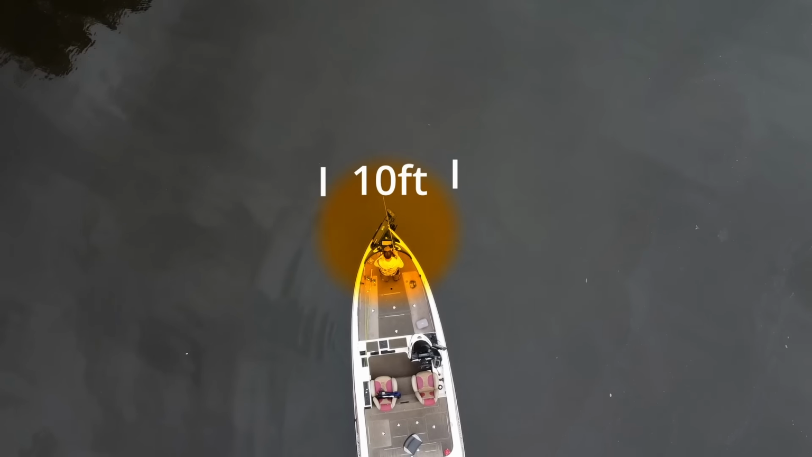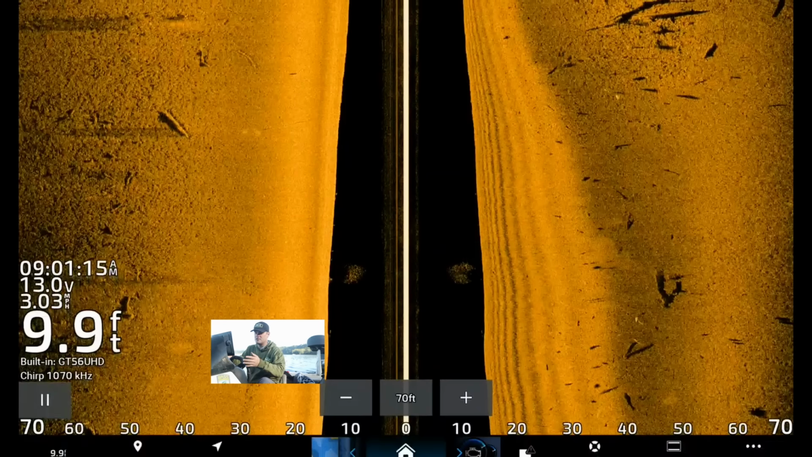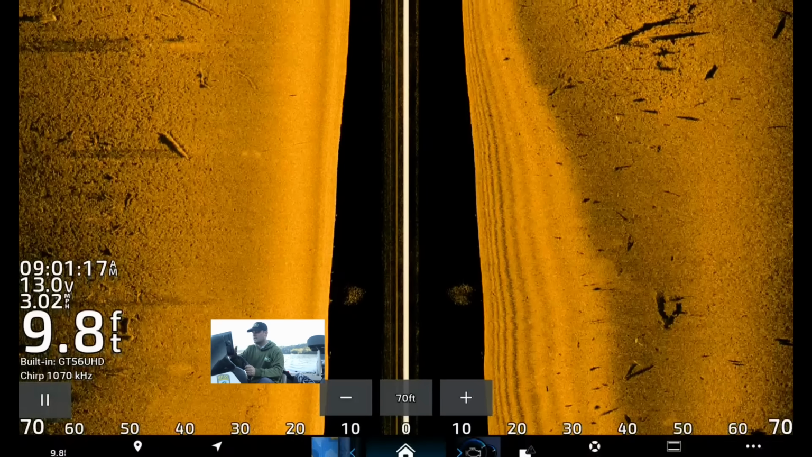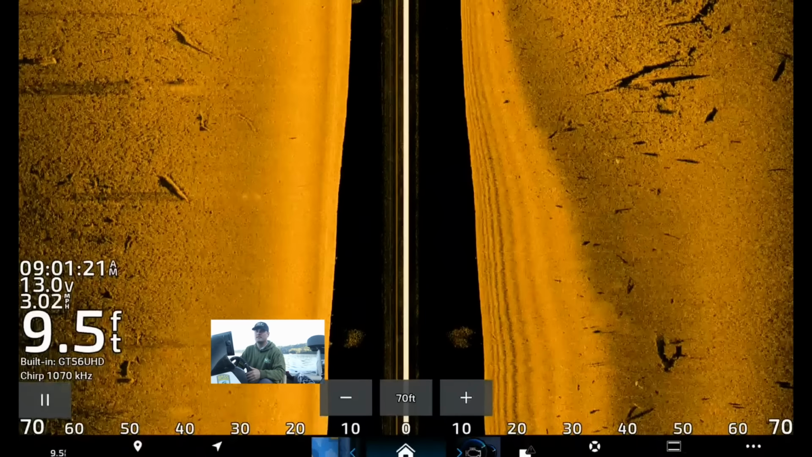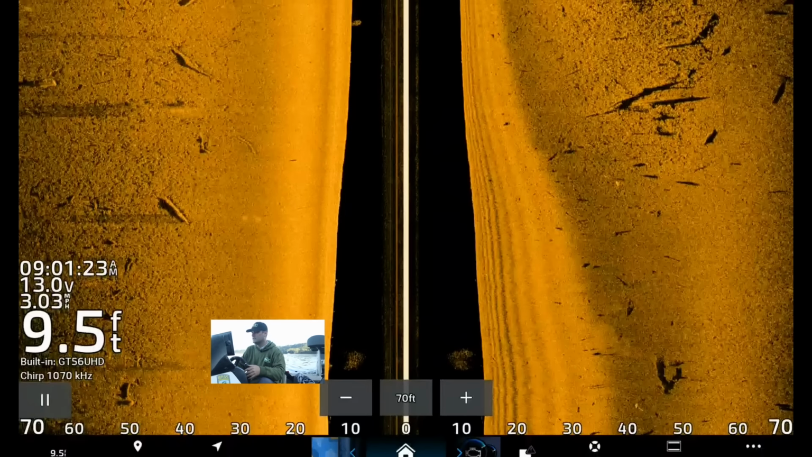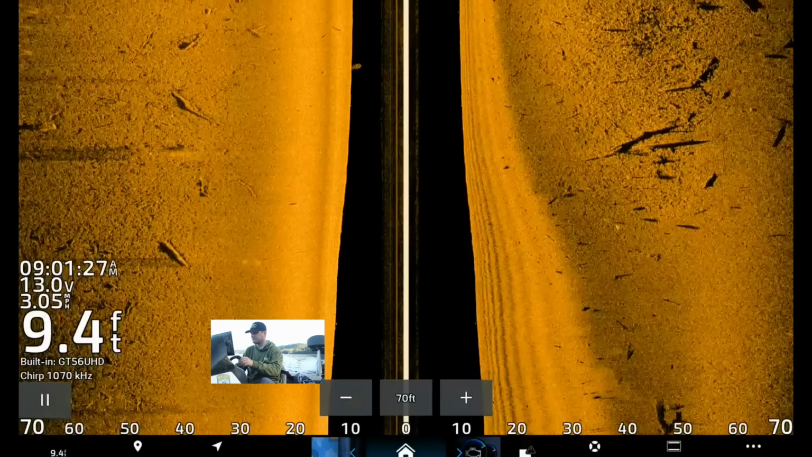Same thing with down imaging. It's a narrow beam. And you can extend the range on your screen by adjusting your settings left and right of the boat. Here I have 70 feet left and right. That's where I'm looking. I'm just kind of trolling down a river's bank here, and there's a lot of timber laying down, some schools of bait fish, as you can see.